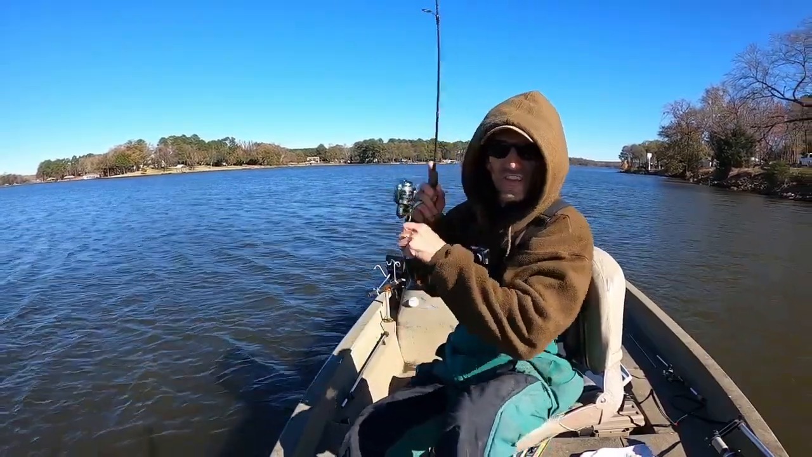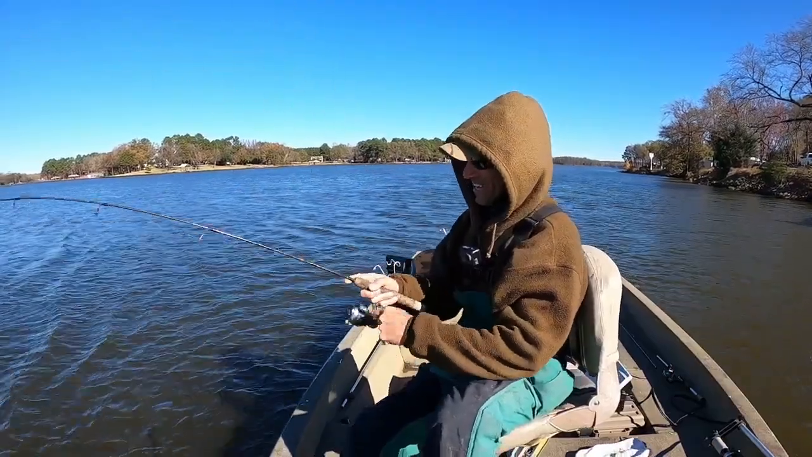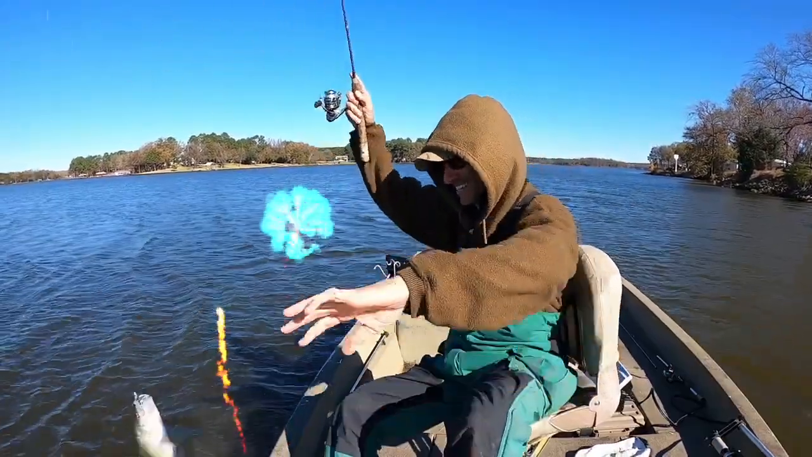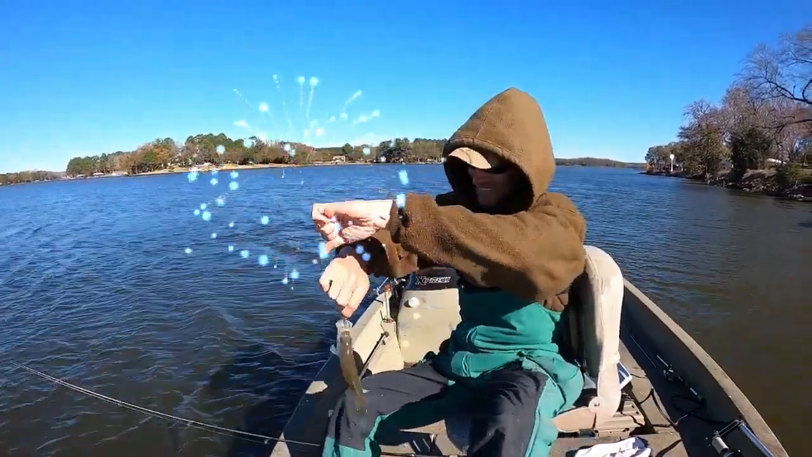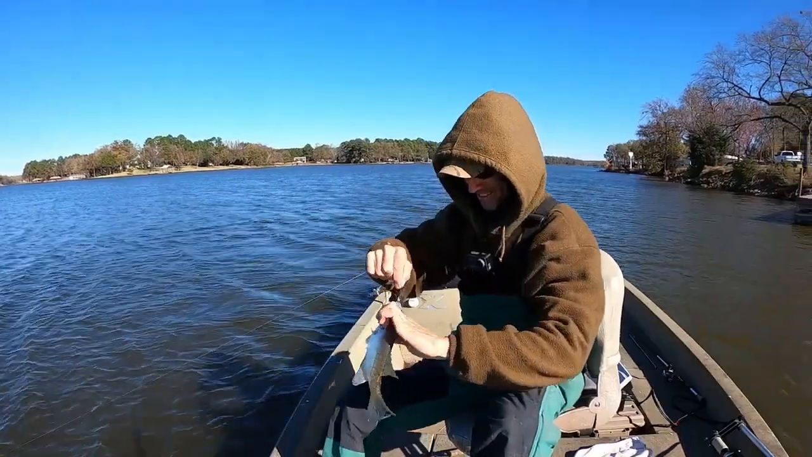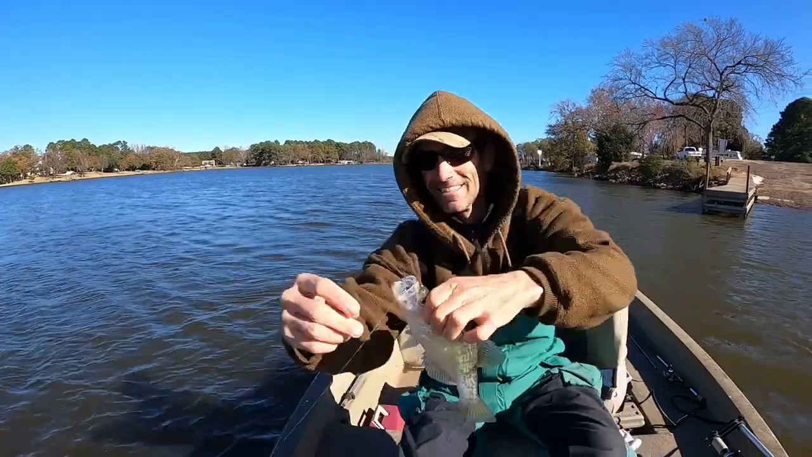Oh, look at there, first freaking cast. No way. No way. First cast. Oh shoot. No way, man. He's not very big, but heck. Oh look, he's barely hung too. Oh man, I don't know if you can see that right there. He's barely hung in there.